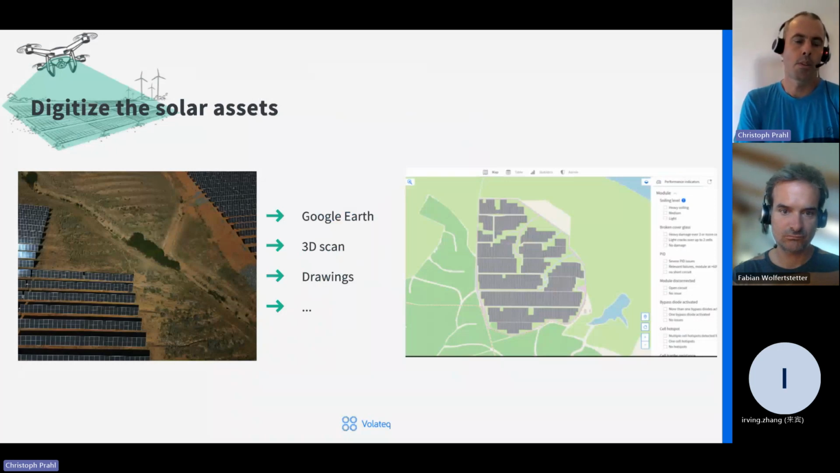And the simplest solution, which has worked very well for us, is using just Google Earth and creating our custom KML files and from there the digital twin, because normally there are not so many earthworks necessary, and we get impressively good digital twins just by using Google Earth data. But the plant needs to be older than a year or two to appear in Google Earth. Then we end up, as shown on the right, with a copy of the asset with the different component hierarchies of electrical interconnections, combiners, strings, trackers, and modules.